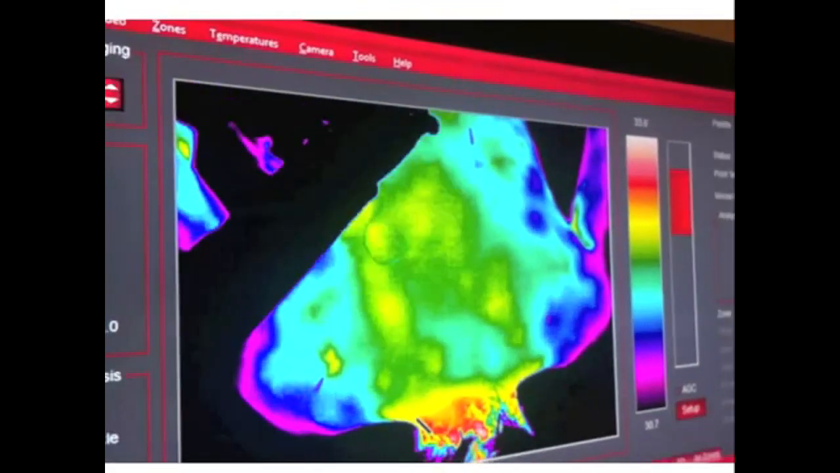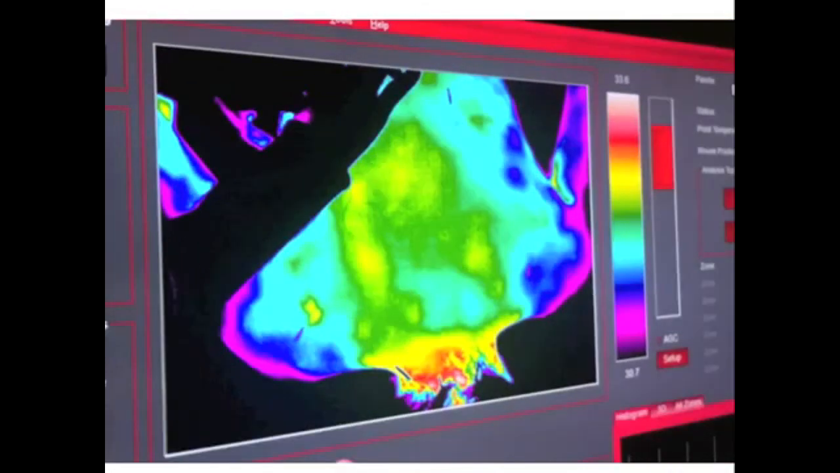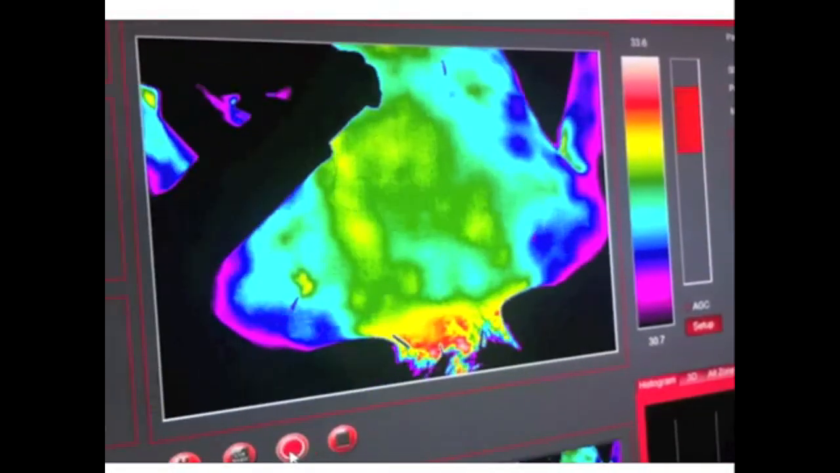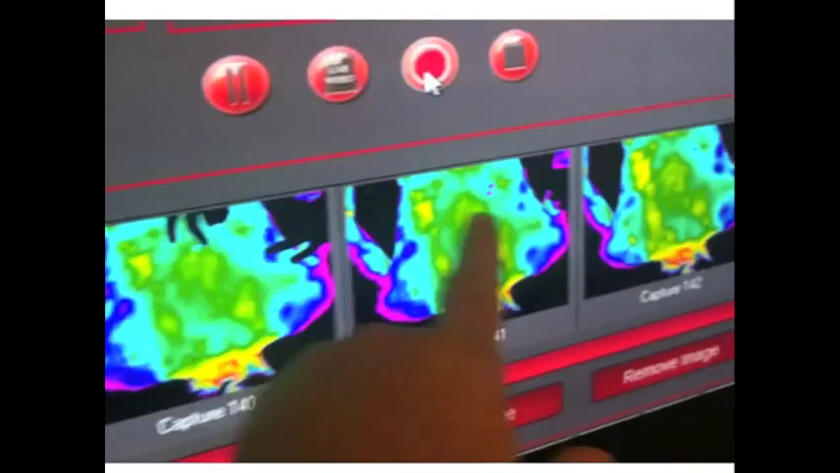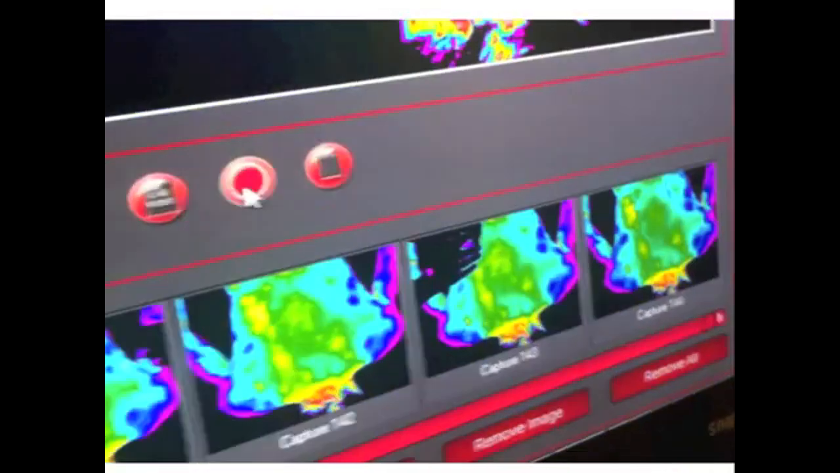You can see from the sequential pictures that there has already been some change. It's hard to picture the body's energy as dynamic when looking at a snapshot, but digital video thermography shows the flux of energy in the body as it changes over time.